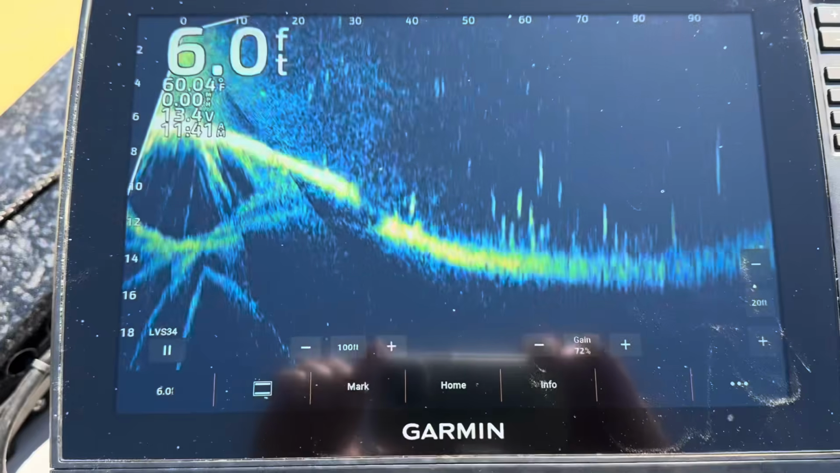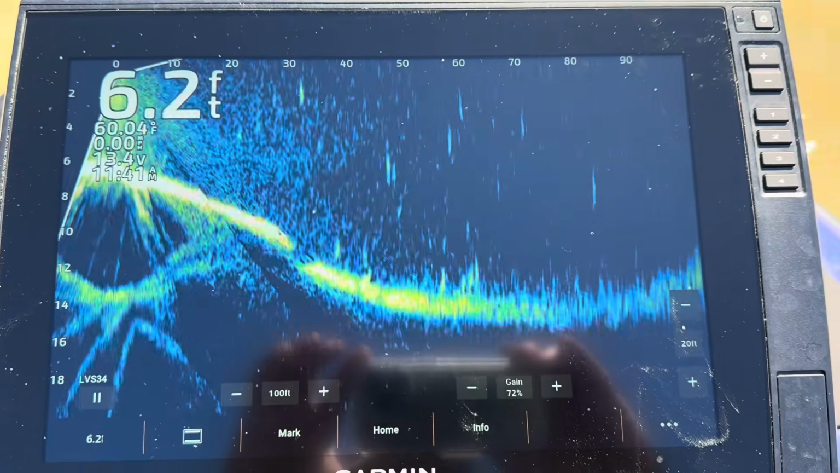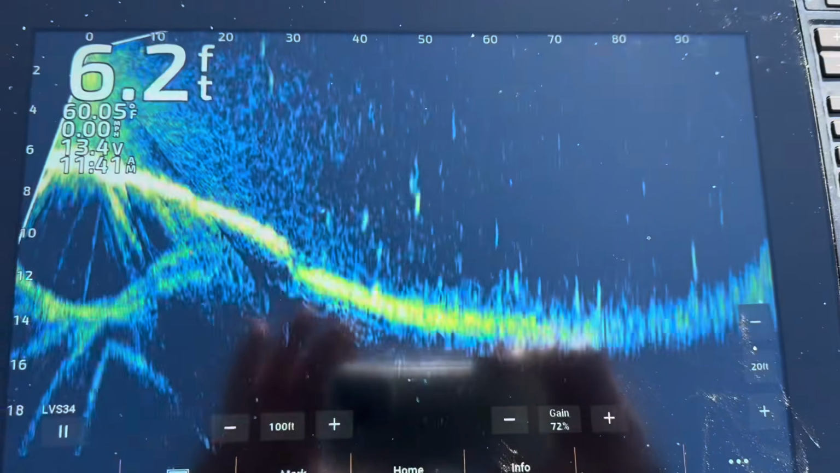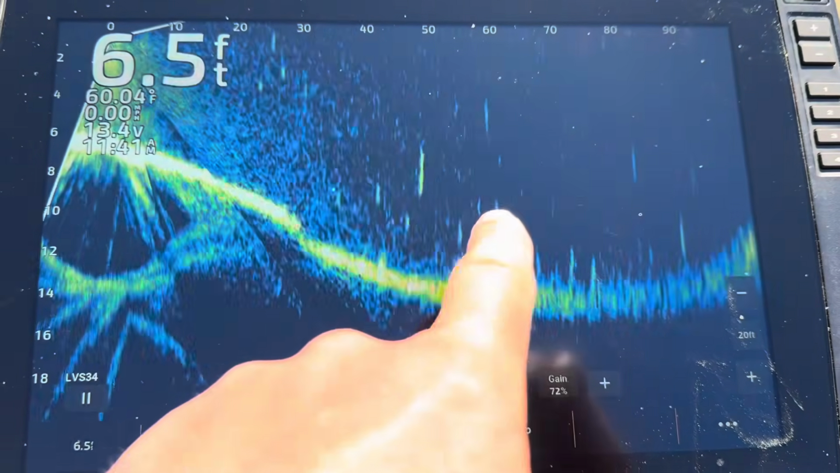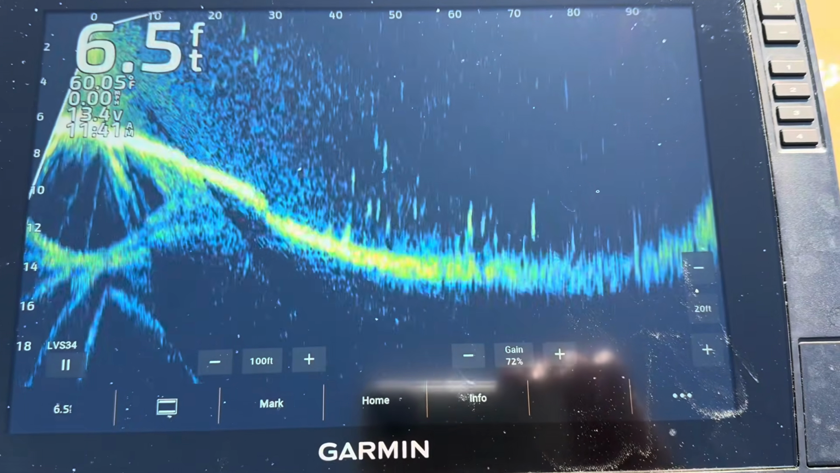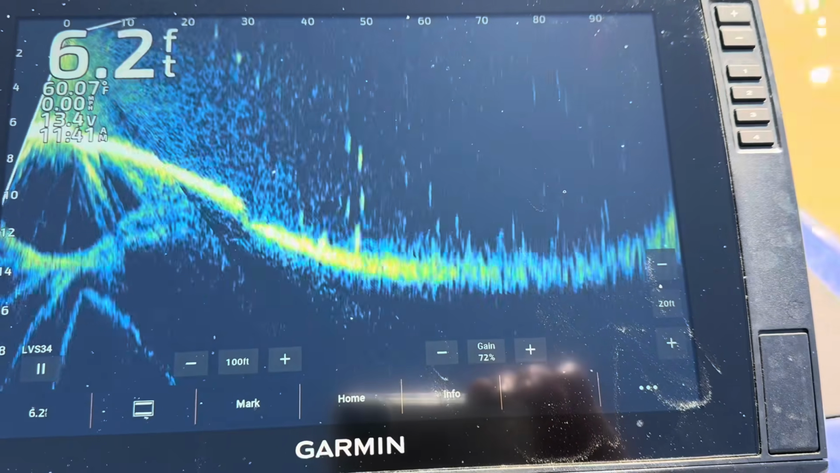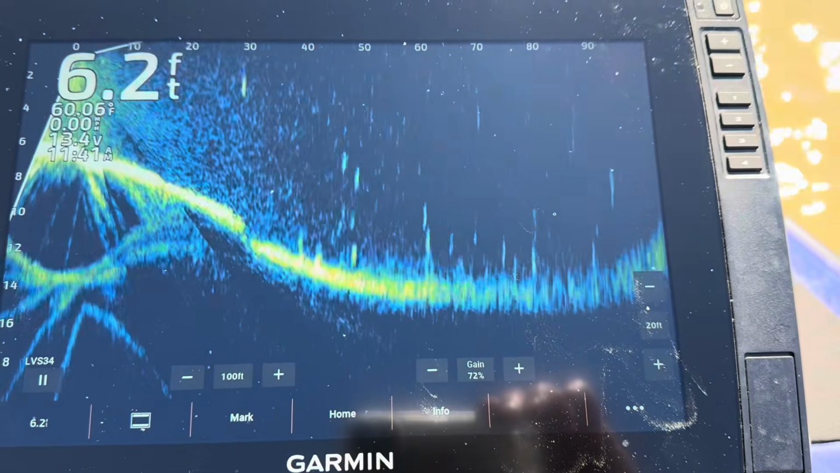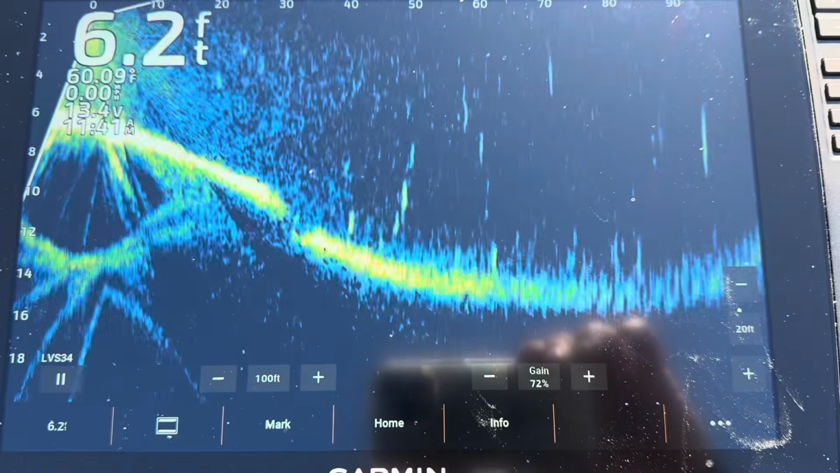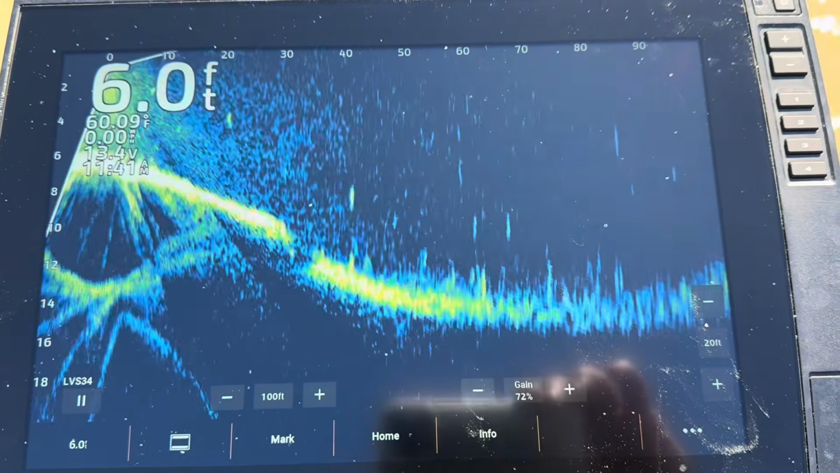I mean, to be honest with you, I don't see much difference. I still think it could be a little cleaner up here. You can still see some crappie and stuff out there. It's set to 100 foot. Gain is still 72. TG off, TBG off, ghost reject off, noise rejection on low. Keep it consistent, guys. I don't see a whole lot of difference here, to be honest with you.